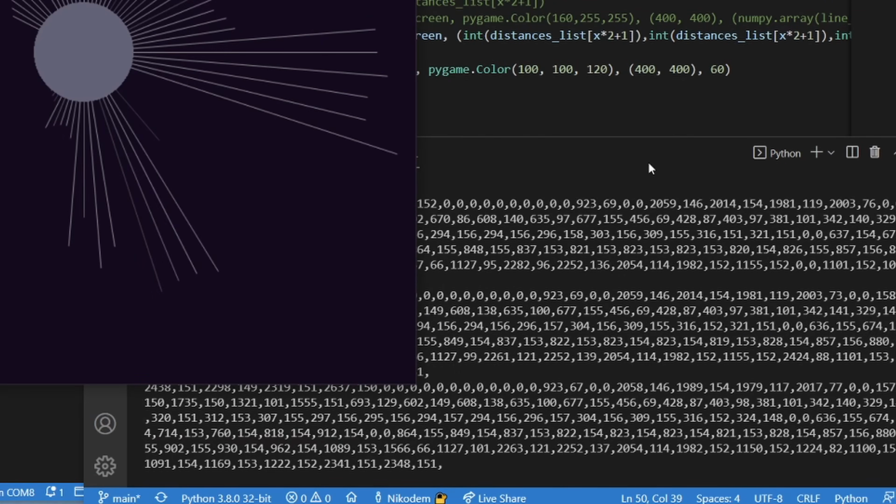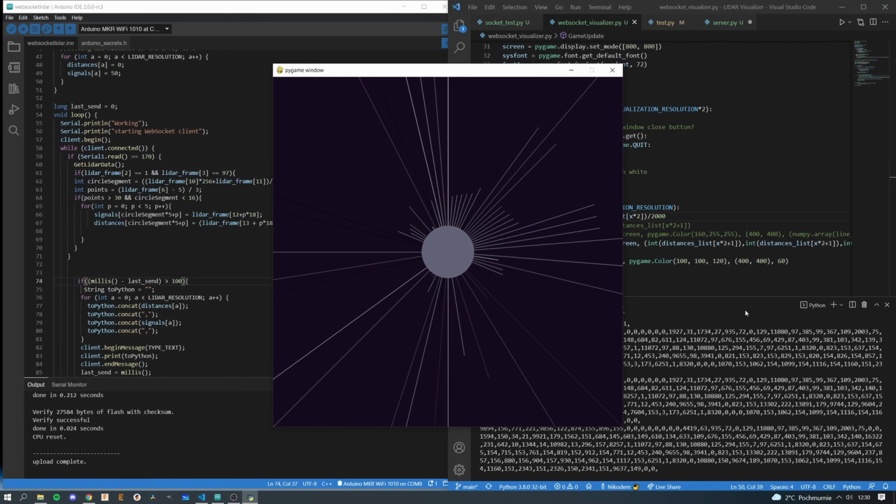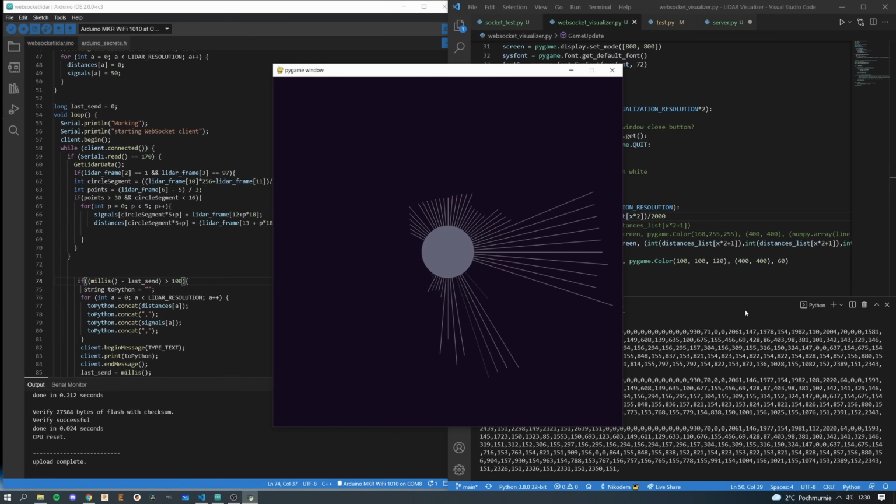But then of course I had to somehow serialize the data from the LiDAR and send it to the Python, decode it and display it in my visualizer.